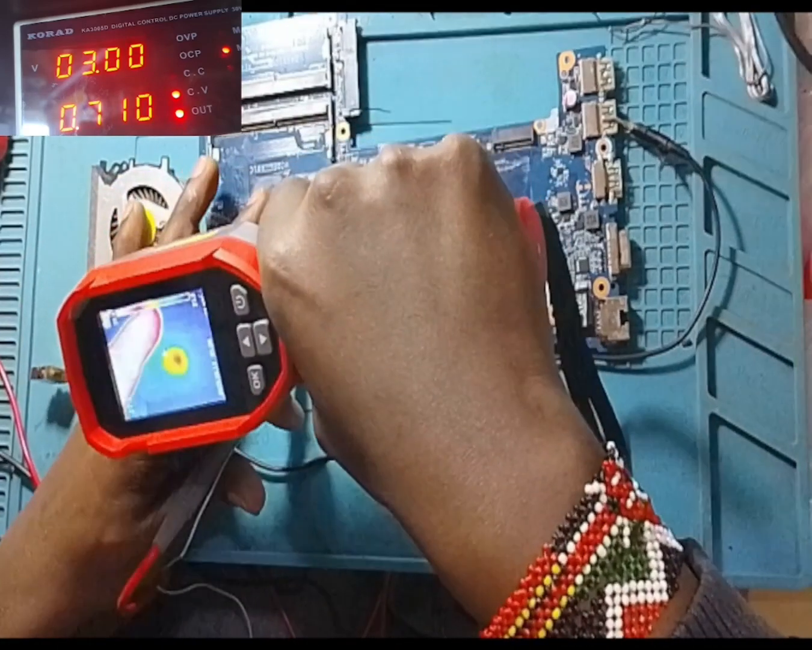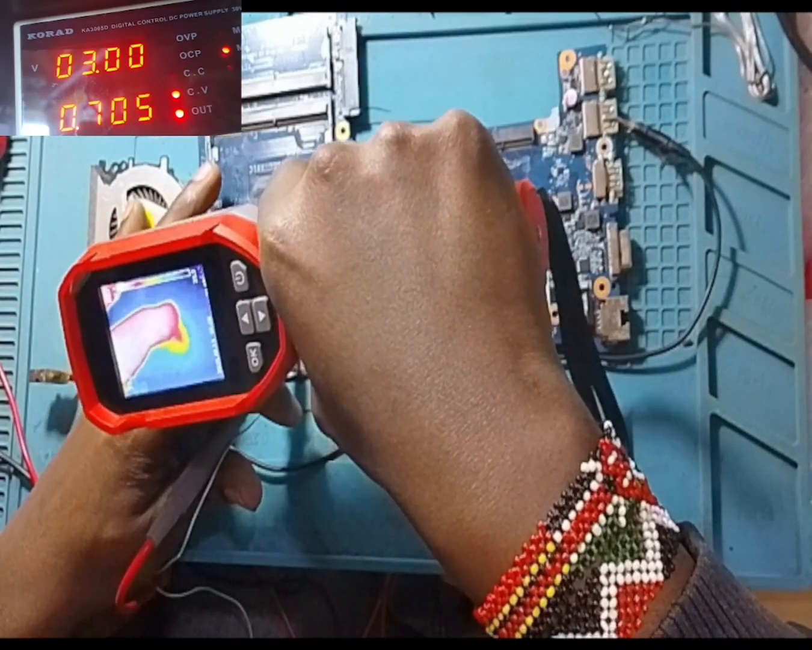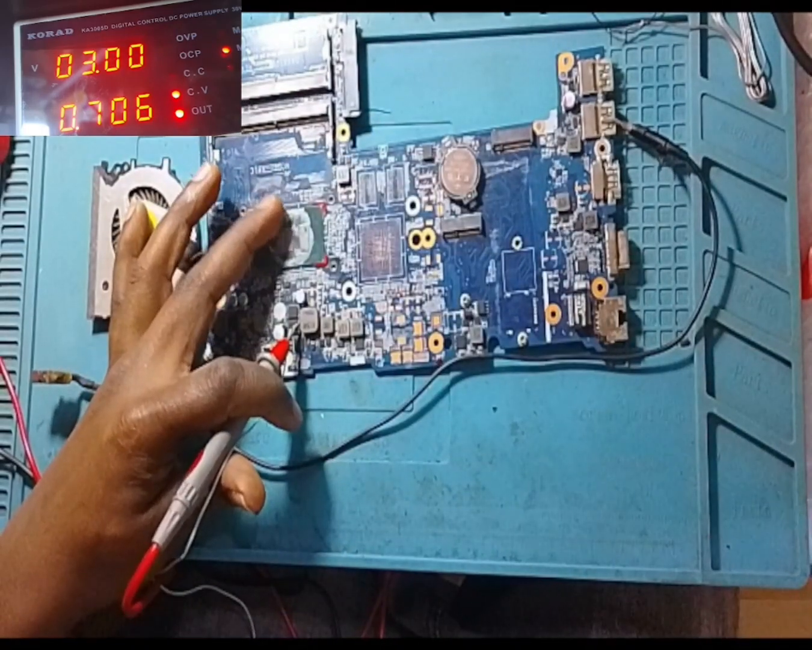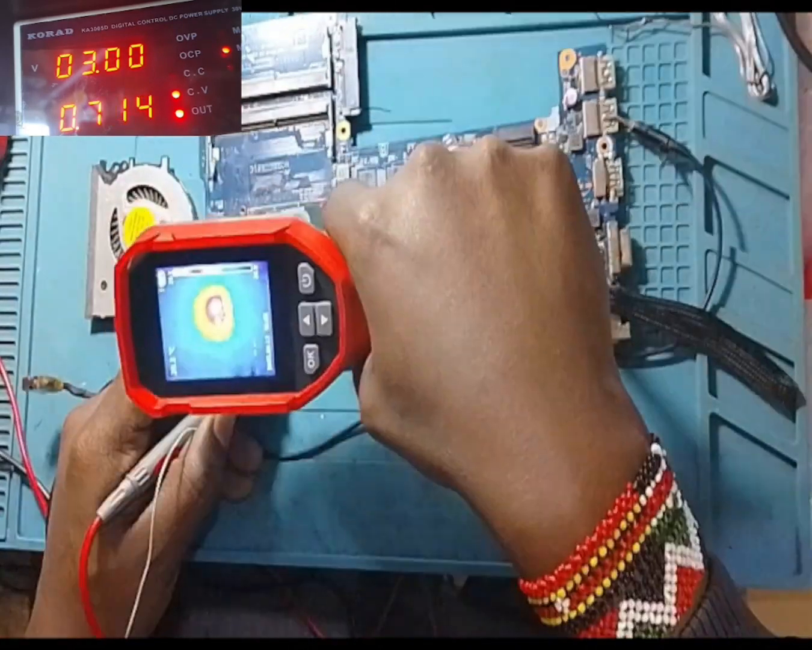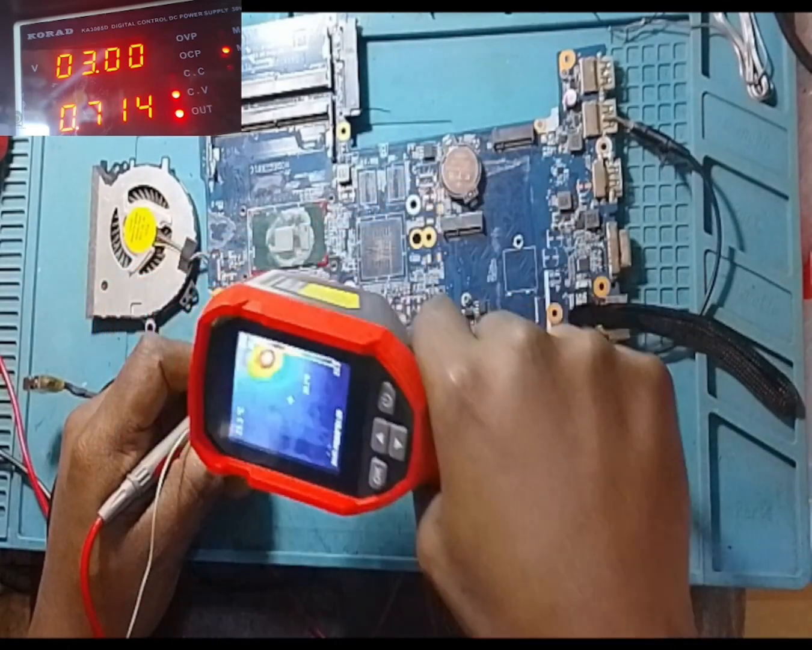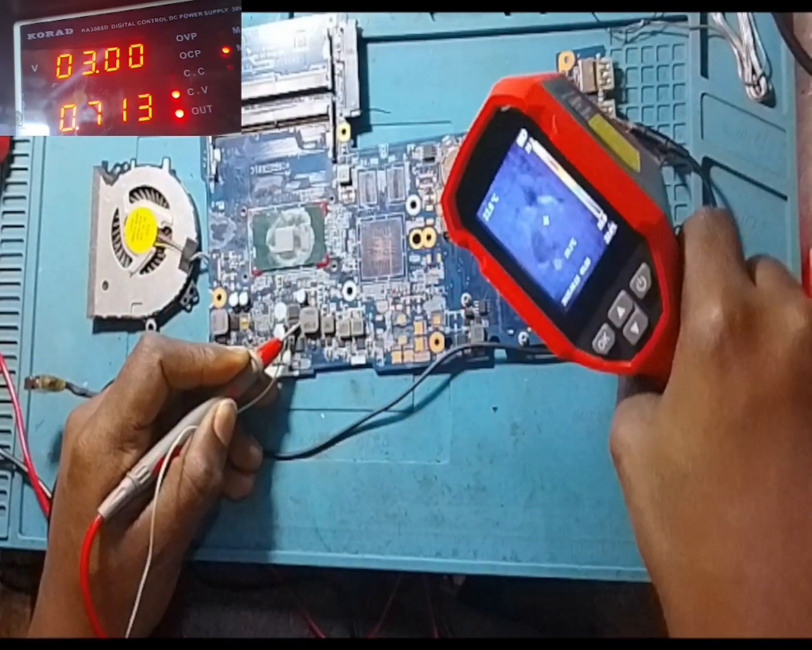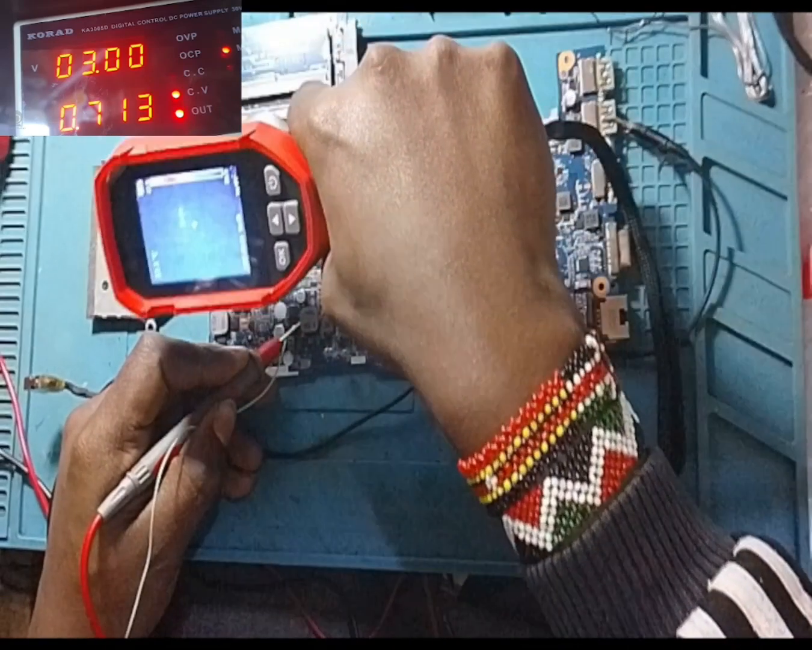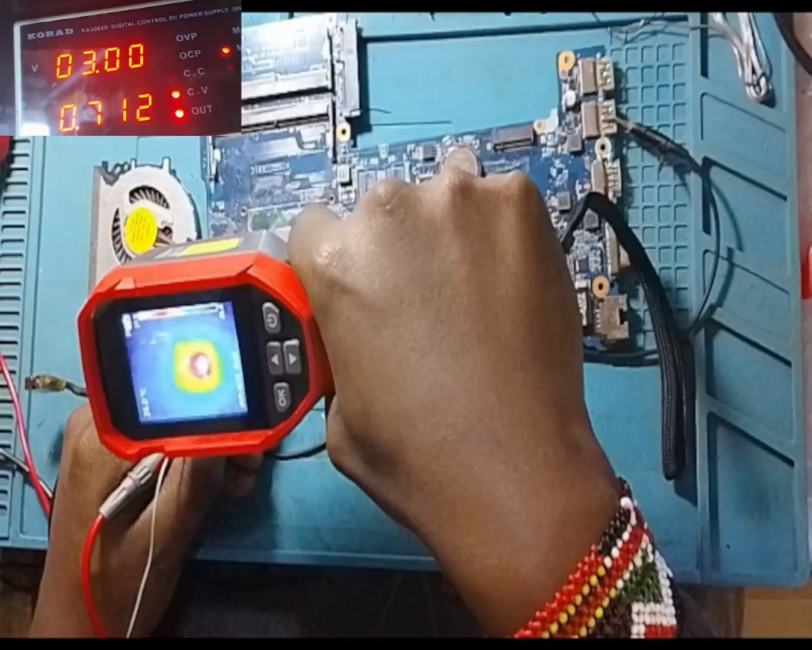You see, there's my hand here. Yeah, there. You see? This thing. Other components on the motherboard, as you can see, they're okay. There's not much heat. So if you don't have a thermal camera, you won't know.